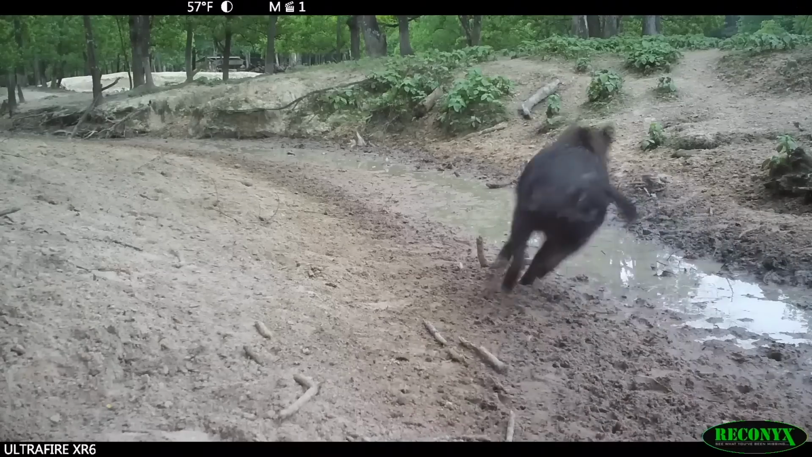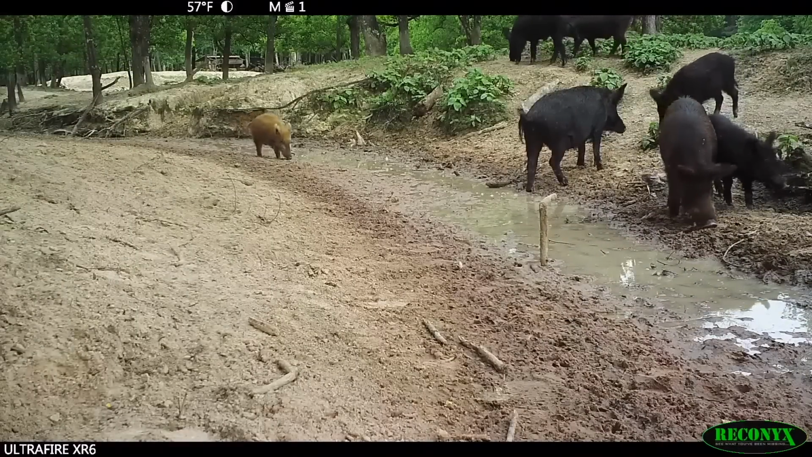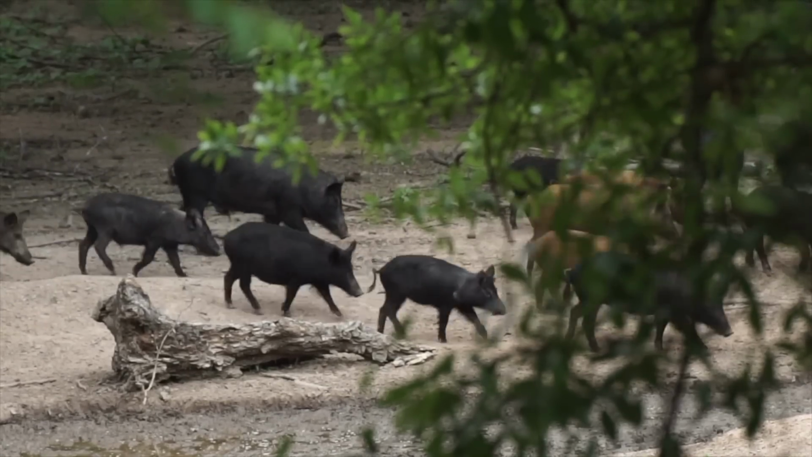All right, so we got Maddie set up in a really good spot. The Reconyx shows lots of hogs moving through there all afternoon long. And so we have a pretty good feeling that she's gonna have some luck. We saw pigs all over the place, but they were too far to get a shot, and as soon as they started walking in, they'd smell us and skunk us. So it was a very hard hunt.